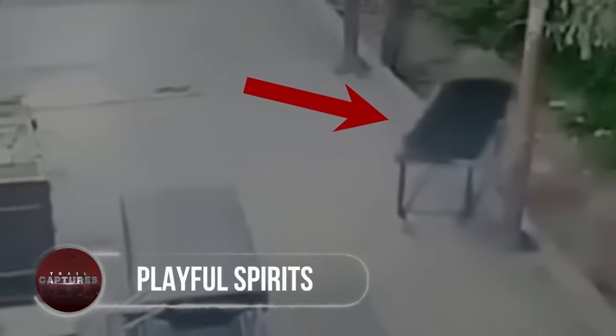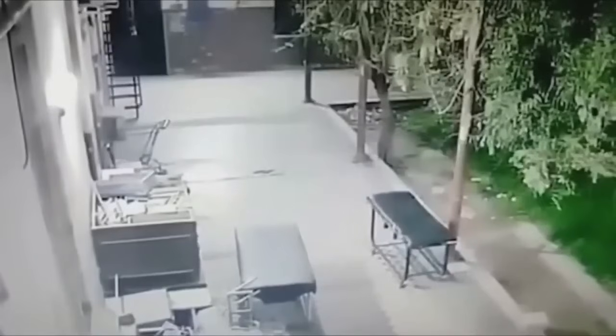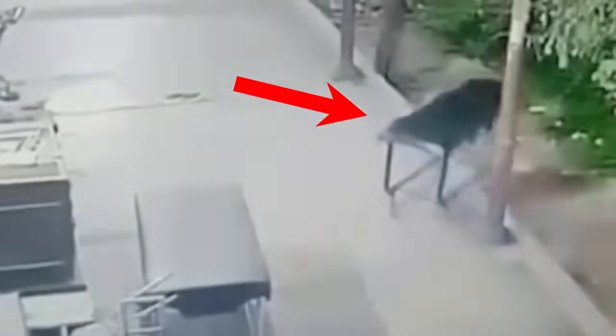Playful spirits. At the beginning of the video, our attention is immediately captured by the peculiar sight of a hospital bed moving on its own. At first glance, one might think it's just a gentle breeze causing the movement, but upon closer inspection, it becomes clear that the bed's actions are erratic and seemingly independent. The absence of any other movement in the surroundings, like twigs or leaves, only highlights the unusual nature of this phenomenon, rather than being influenced by external forces. It appears as though an unknown entity is playfully engaging with the hospital bed.